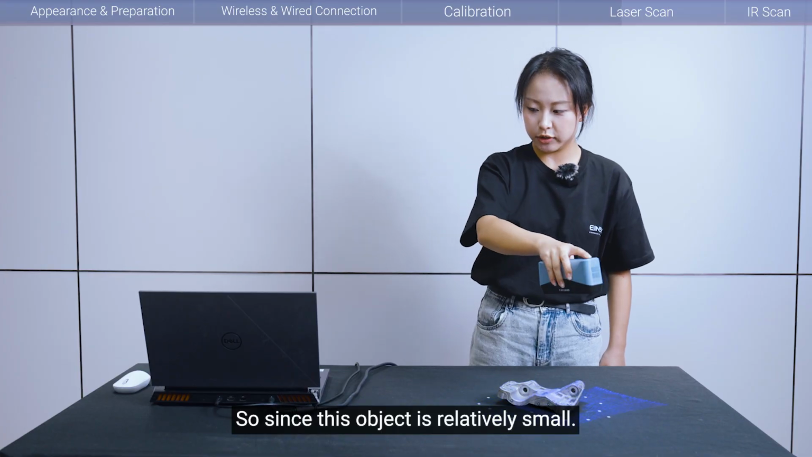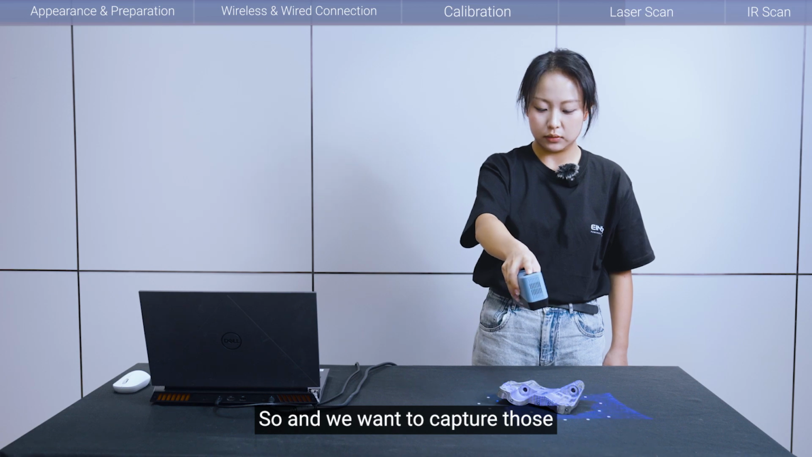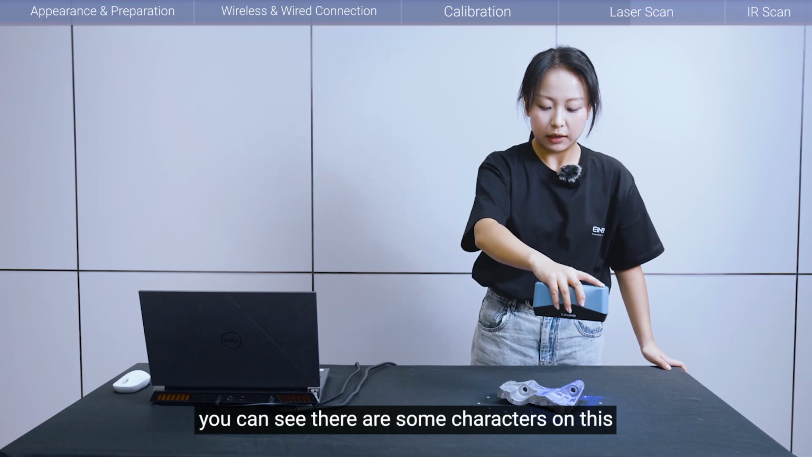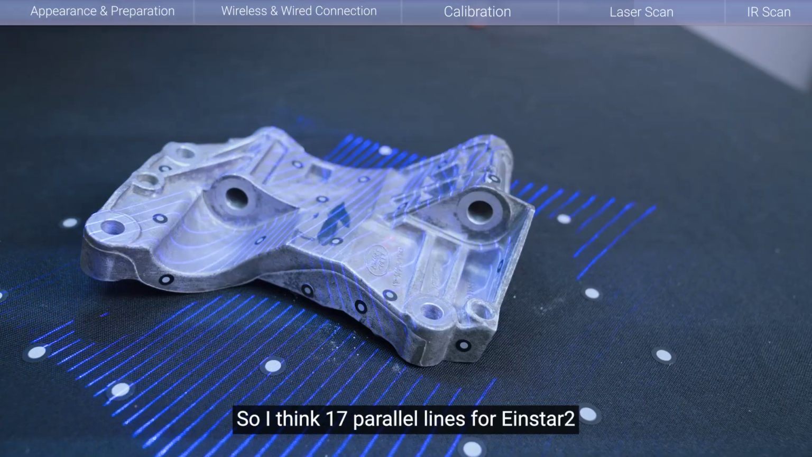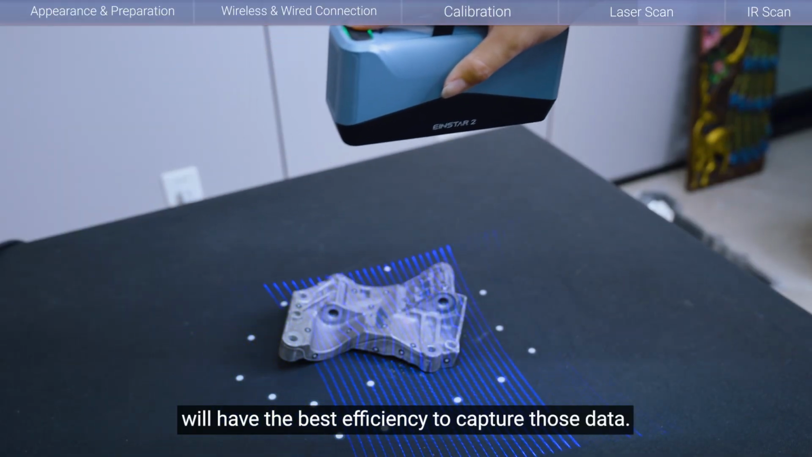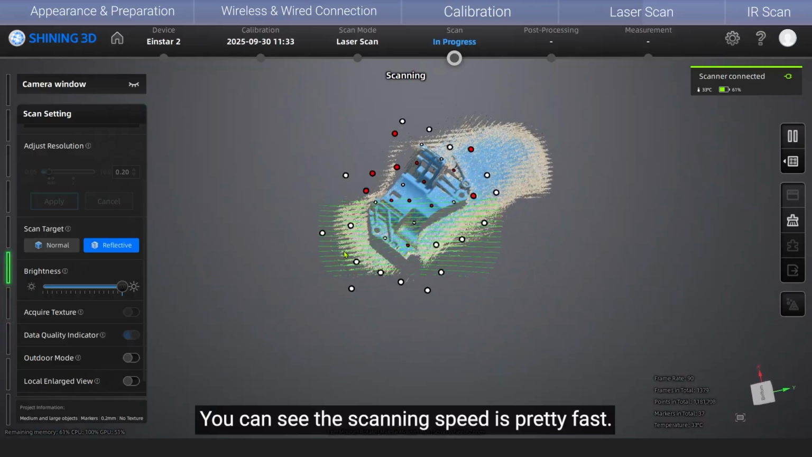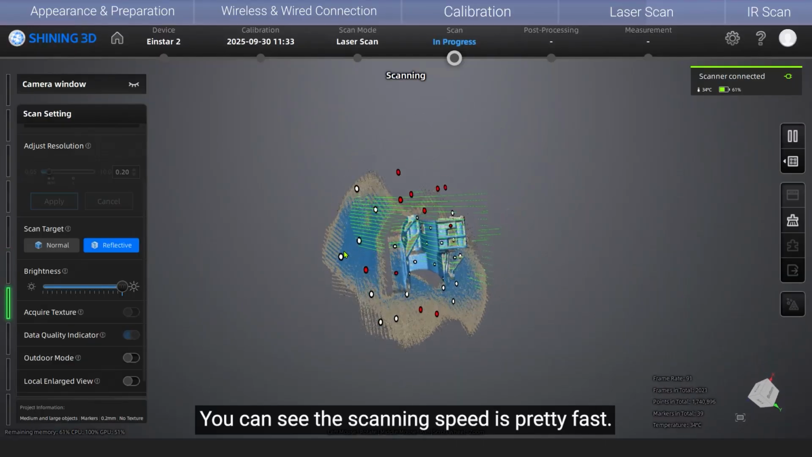Since this object is relatively small, and we want to capture those very fine details on the object, you can see there are some characters on this metal part. So I think the 17 parallel lines for EINSTAR 2 will have the best efficiency to capture that data. You can see the scanning speed is pretty fast.